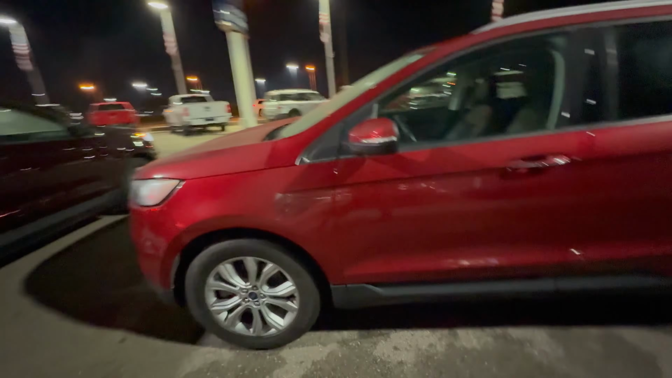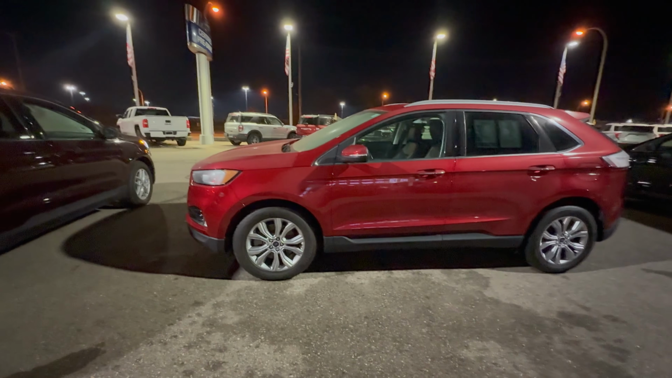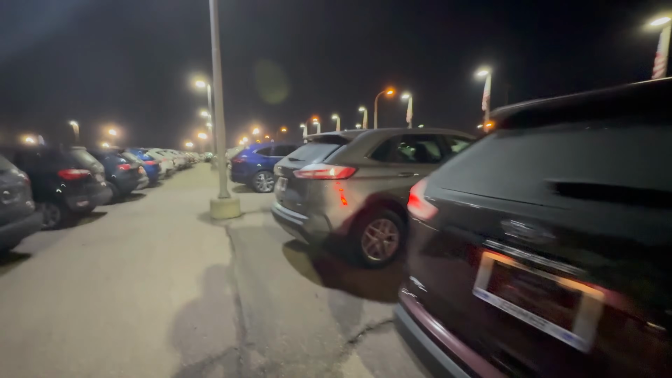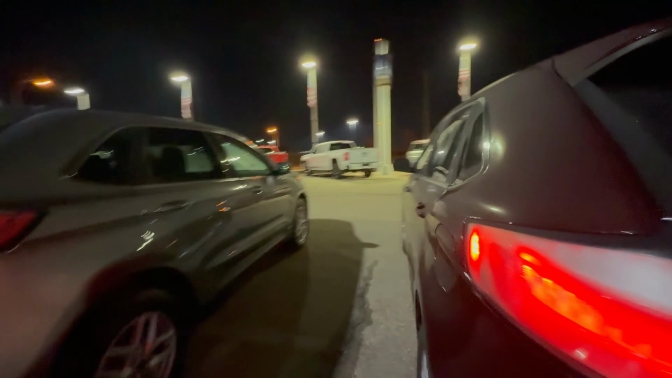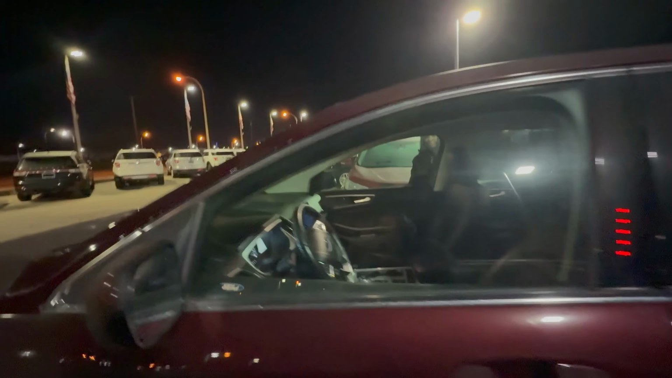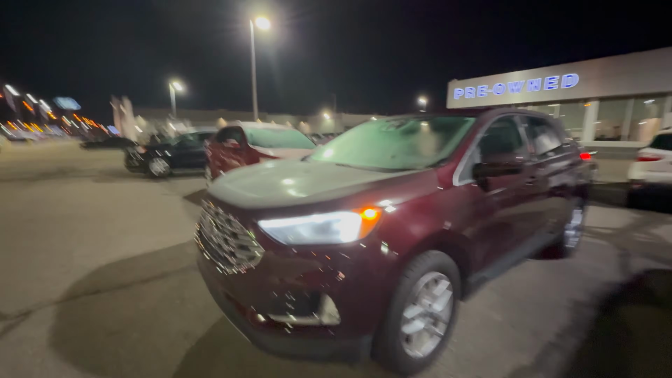But no, y'all. This is what the red one looks like. Yeah, this is another Edge, y'all. I don't know what this is. All of them look bad, not gonna lie. But this is another Edge, y'all. This one looks bad too.